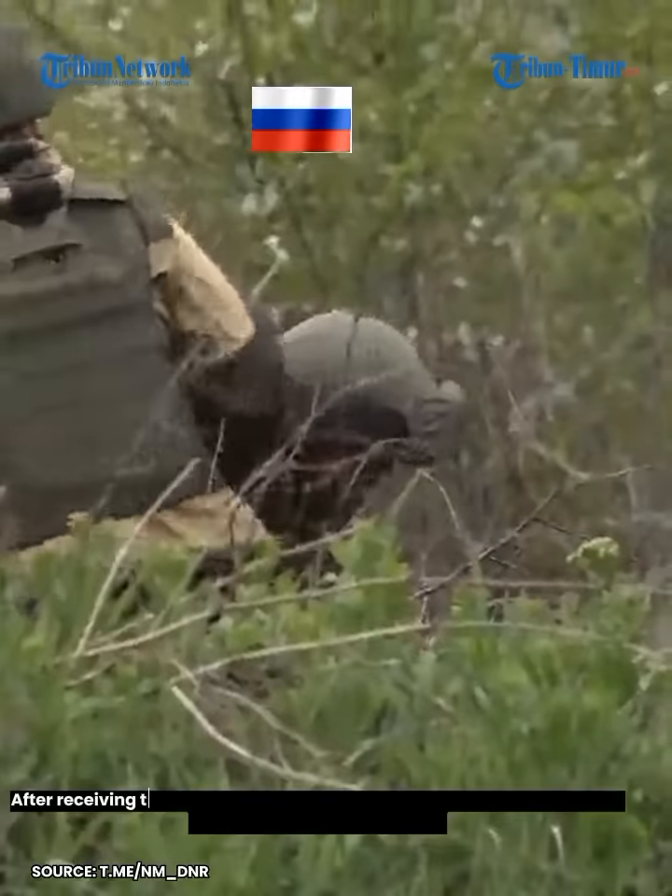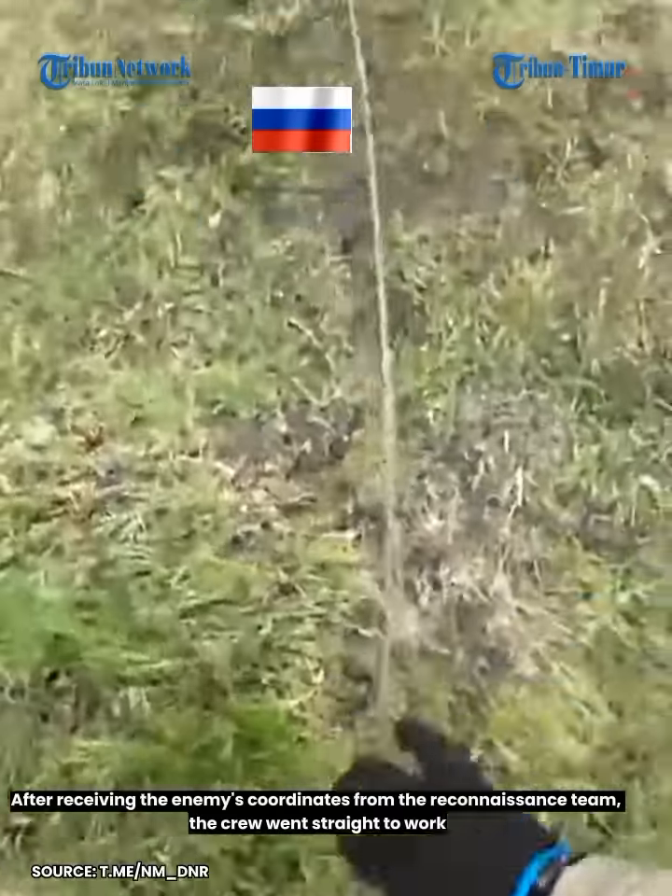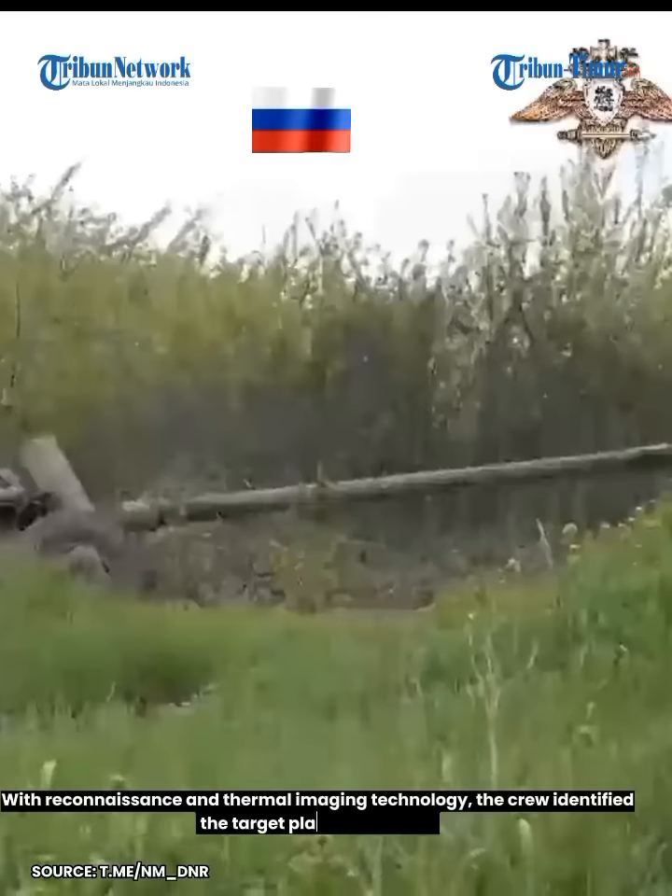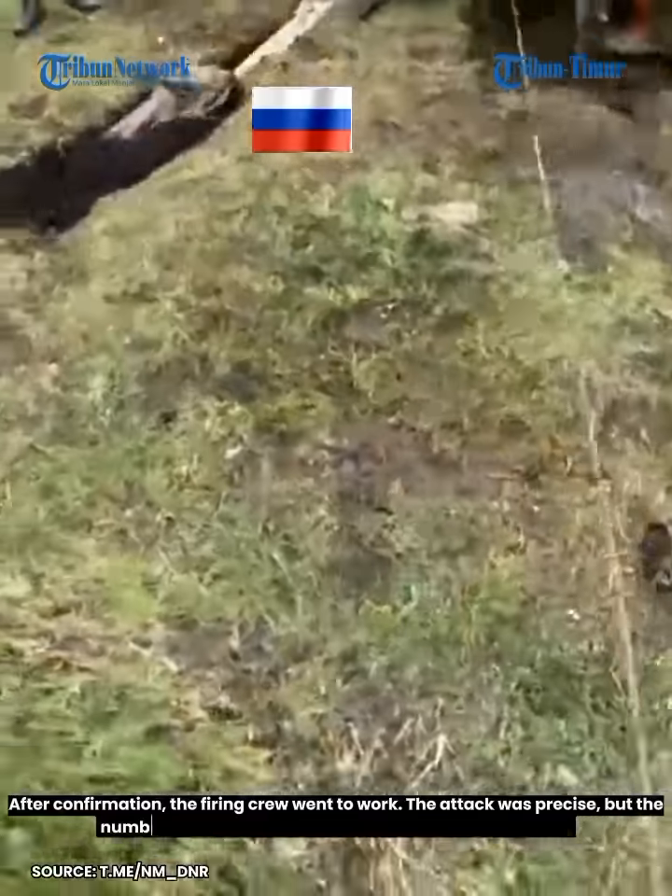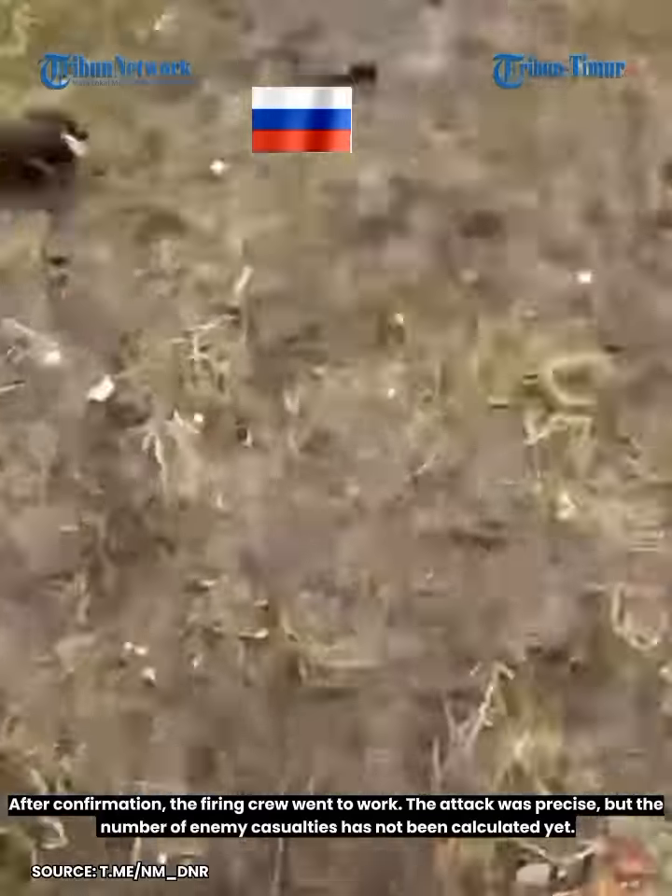After receiving the enemy's coordinates from the reconnaissance team, the crew went straight to work. With reconnaissance and thermal imaging technology, the crew identified the target placement points. After confirmation, the firing crew went to work. The attack was precise, but the number of enemy casualties has not been calculated yet.